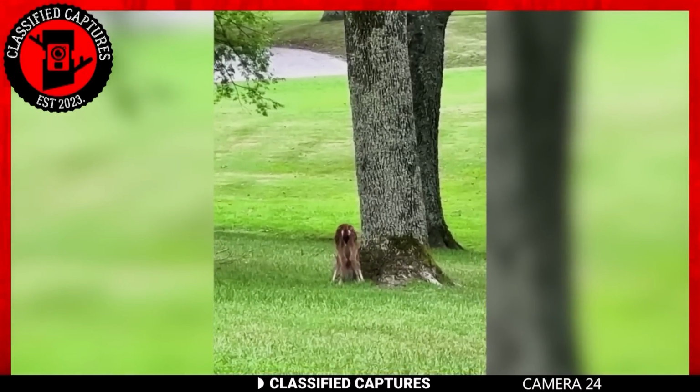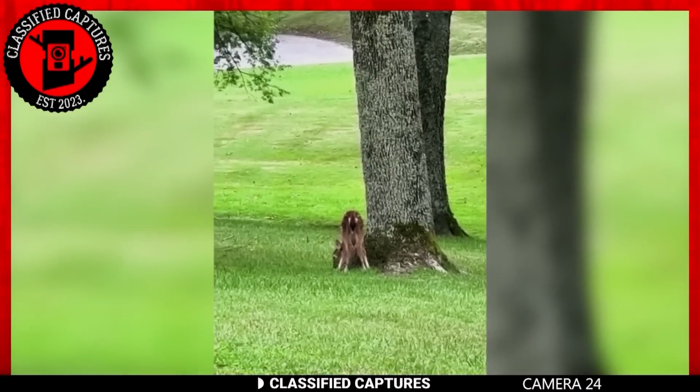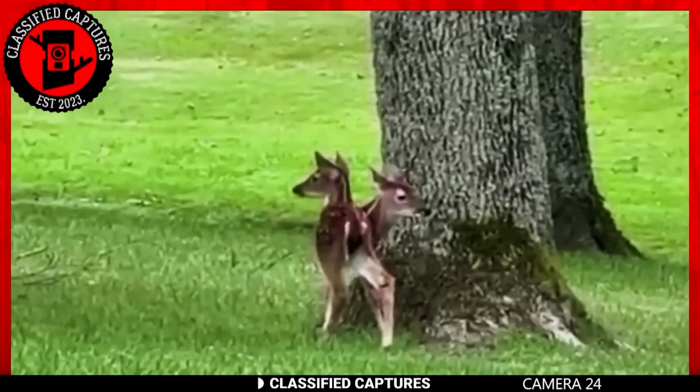There are actually 2 deer in the picture, but the positioning of the 2 animals and the perspective of the trail cam capturing the image makes it look like one creature. But imagine a 2-headed deer. The sight and thought of it is crazy, right?